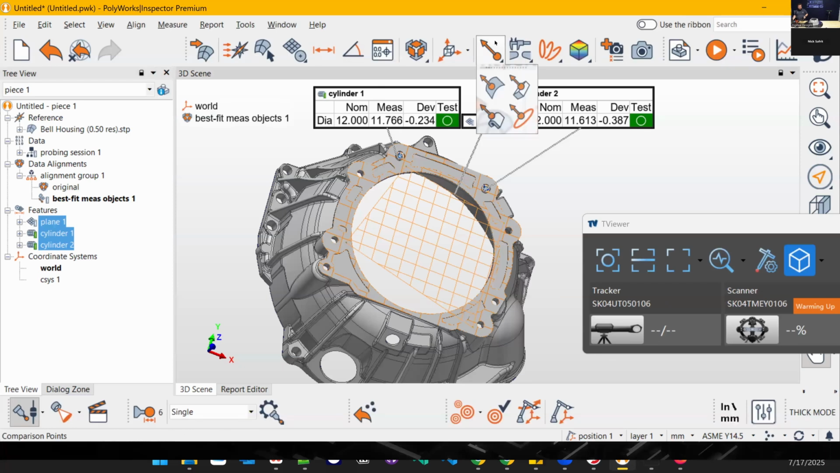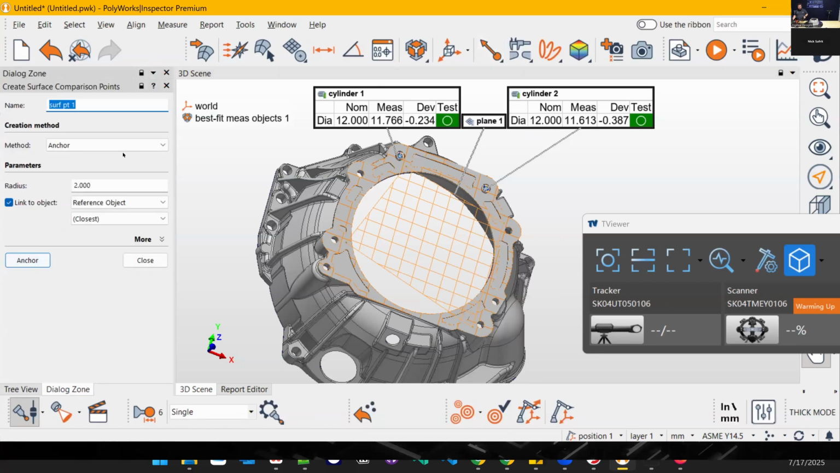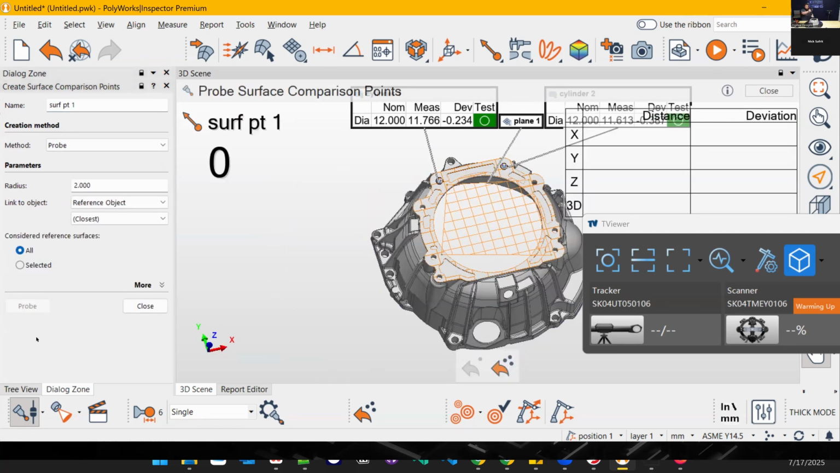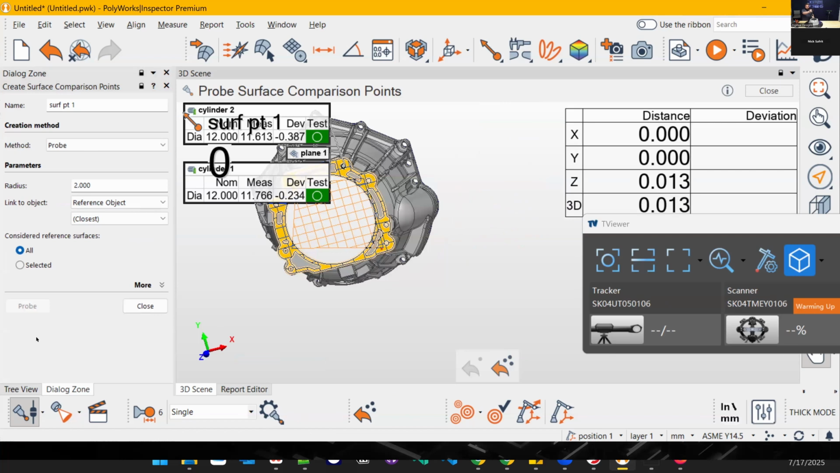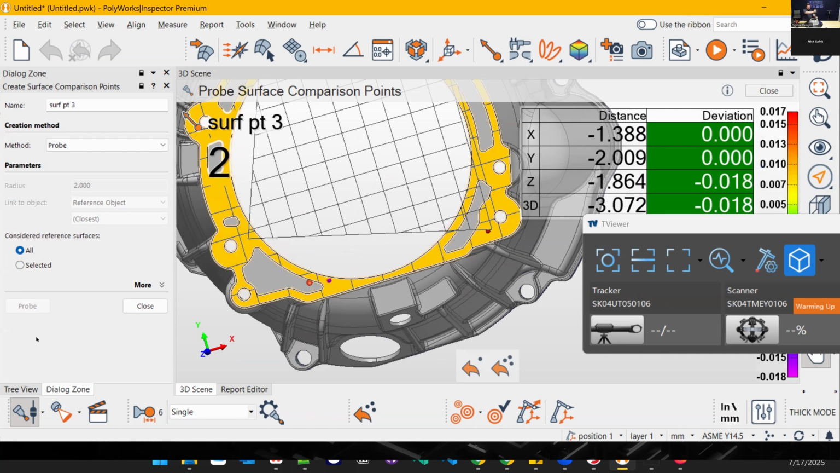So now if I go to probe something, say a comparison point, this will let me probe. Now I can put the probe somewhere and click off the trigger, and it'll tell me how far that point is from where it should be. Basically like a single little point on that heat map we saw earlier with the scan, for example. So I'm 18 microns off there.